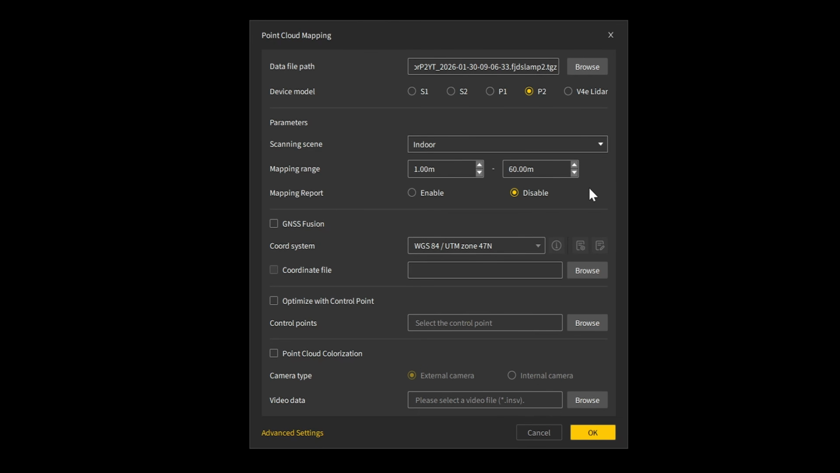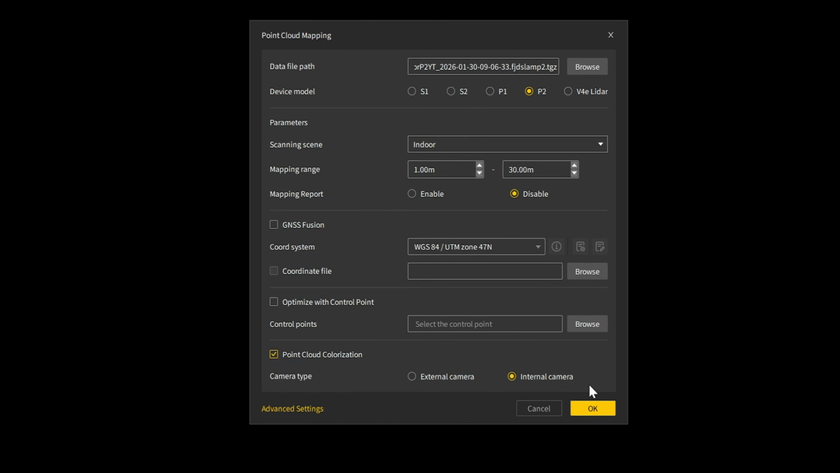The useful range for the P2 is 60, but this one is indoor, so you can just pick 30. It will work. For point cloud colorization, with the P2, you can select between external camera and internal camera. With the external camera, you need to browse for the INSV save file, which is the output from the Insta360 camera. I recommend you use the internal camera. It's more accurate than the Insta360 because it's integrated into the body of the 3D scanner.